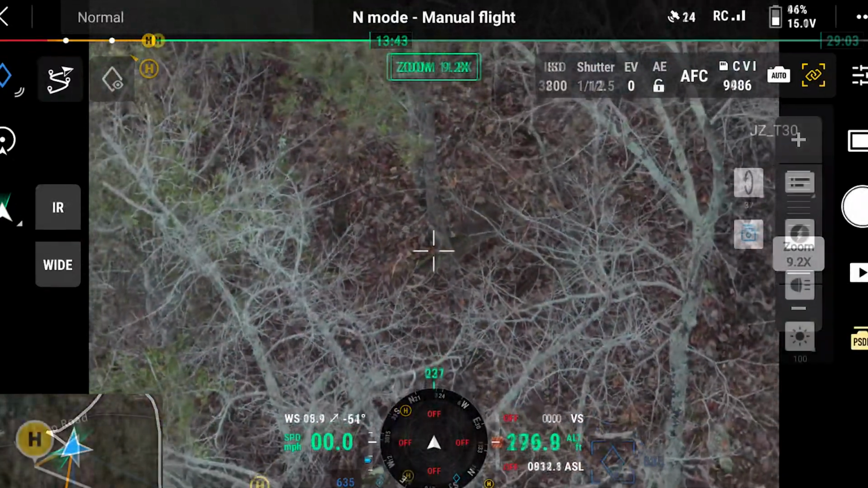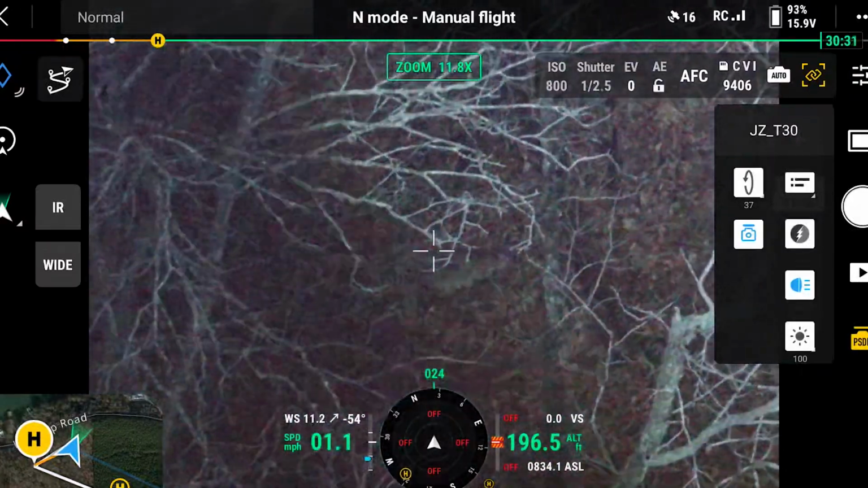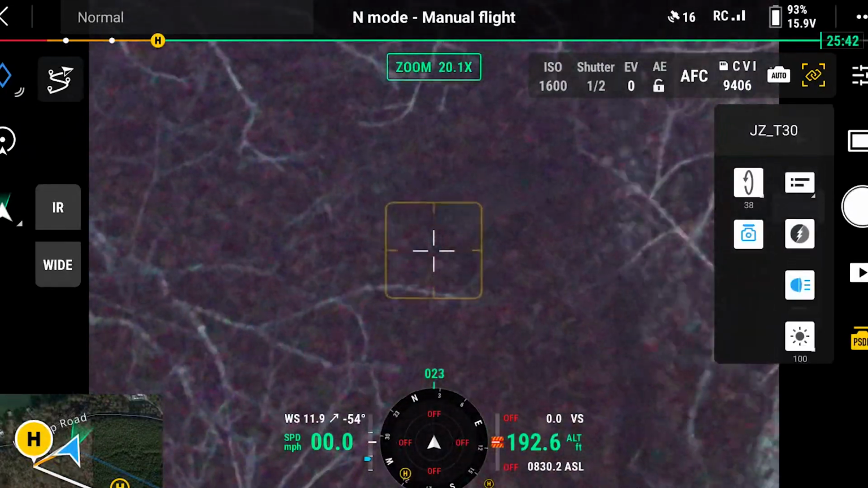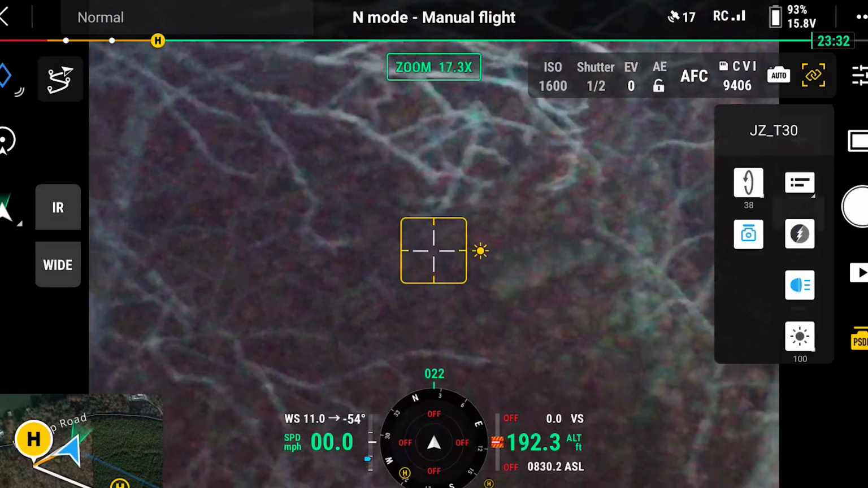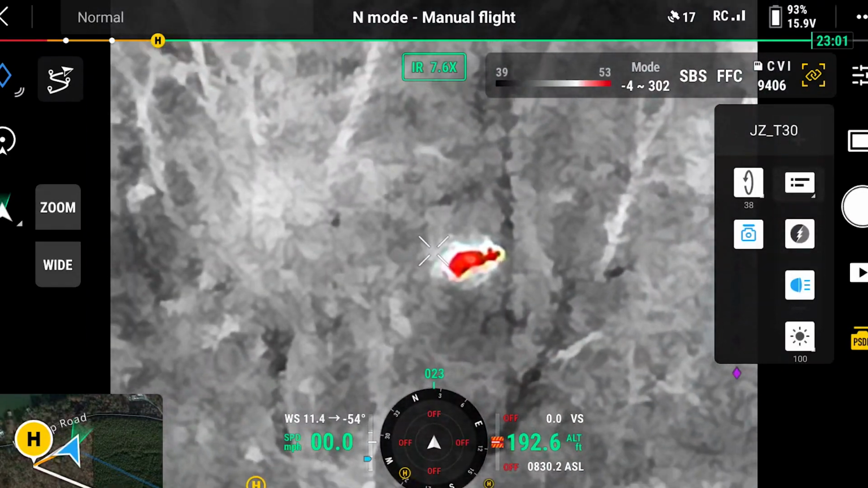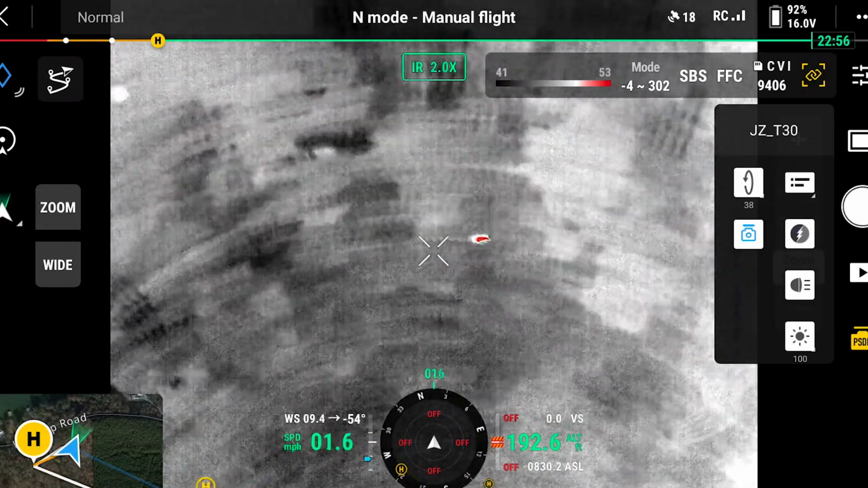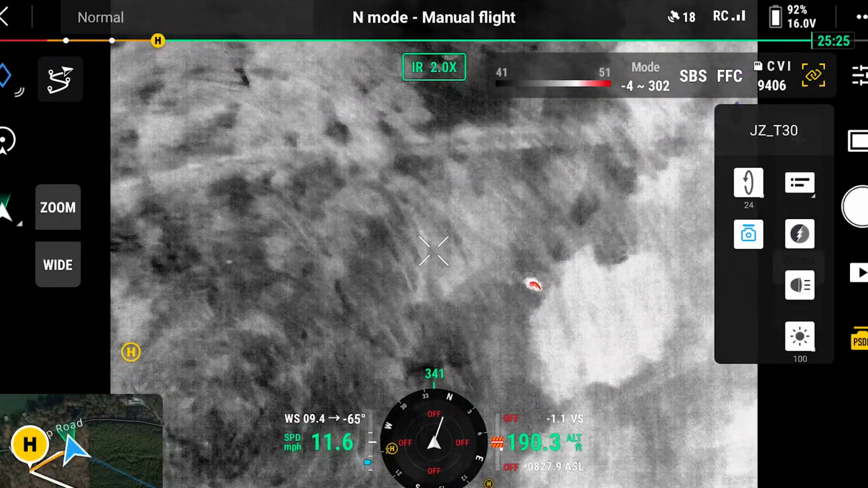Okay. Hey. We found a bunch of deer, just not one that's dead. That's a doe. Yeah, we're looking one more spot. You didn't say nothing? Damn, you left early.